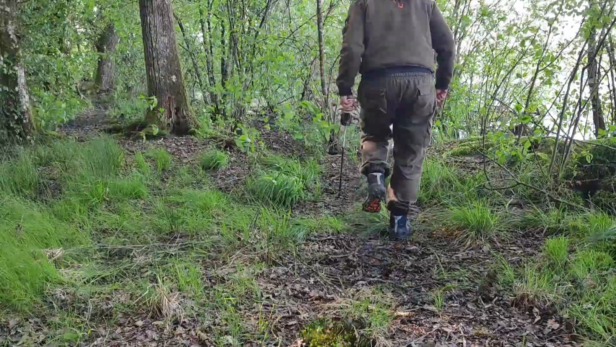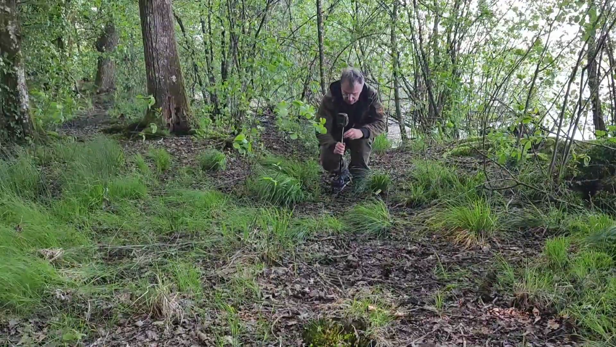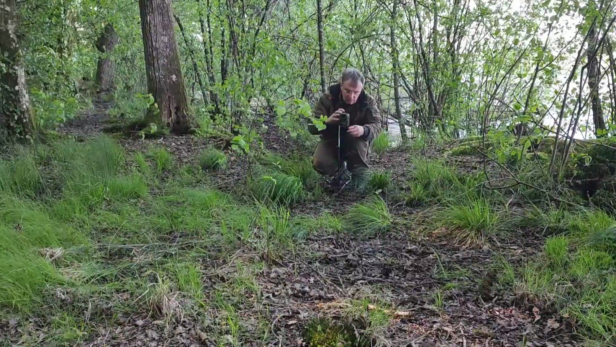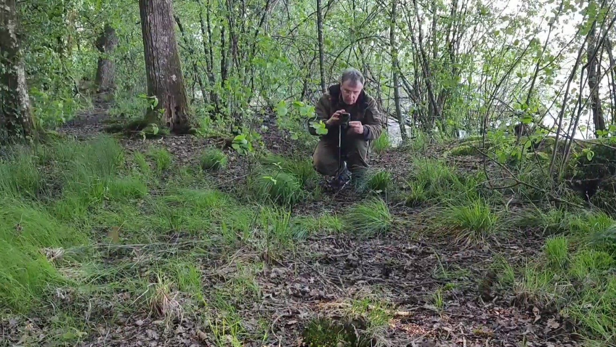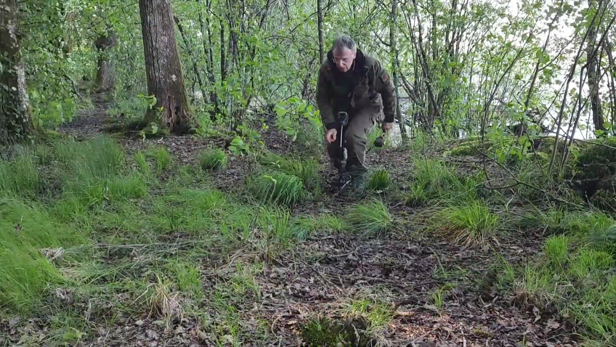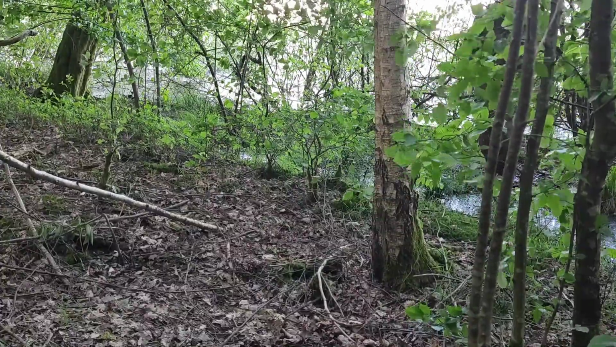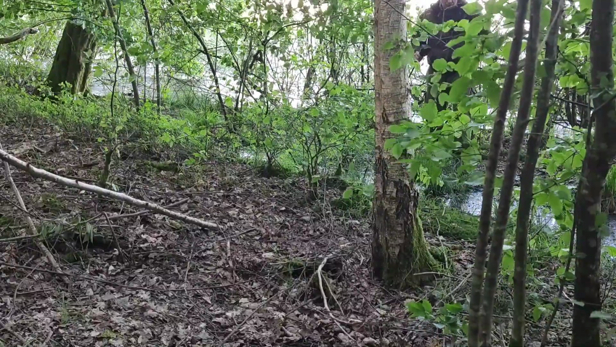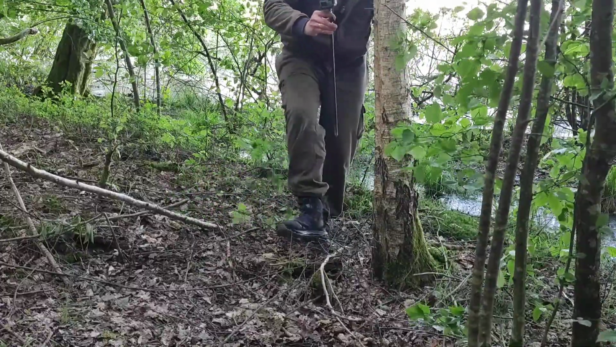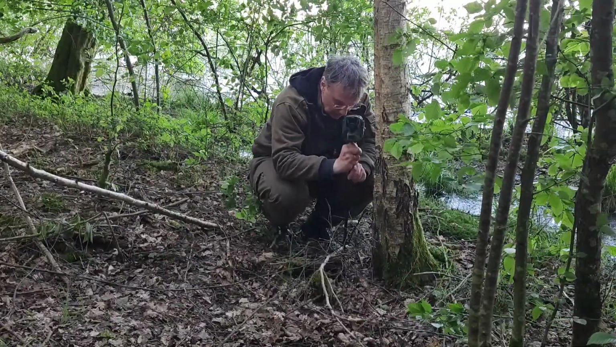And now I'm going back and set the trail cam. I open it, switch it on, the countdown begins, I close it and go to the next hotspot. I must jump over a little puddle here. We are in a swamp. And here the birch tree where I have discovered something like an animal trail.